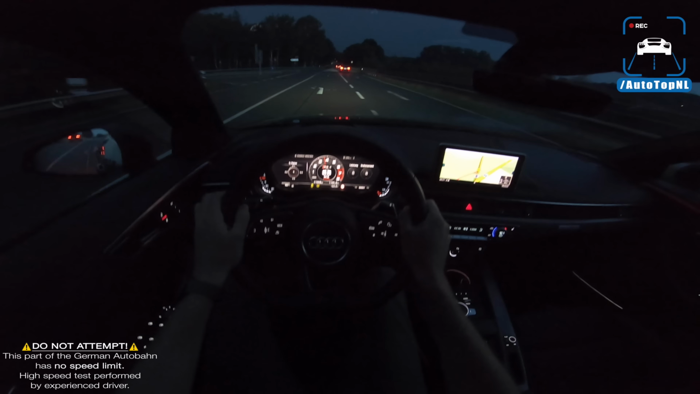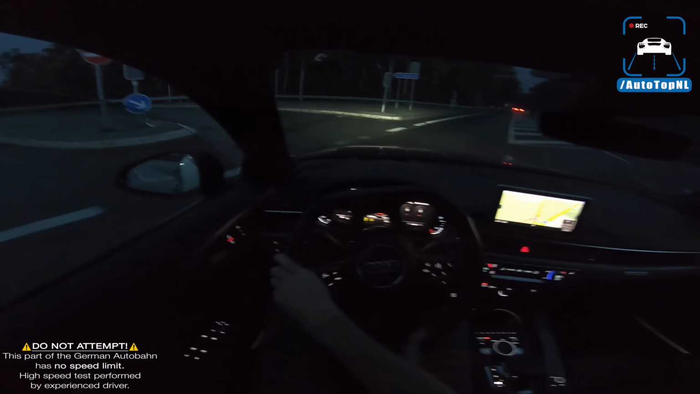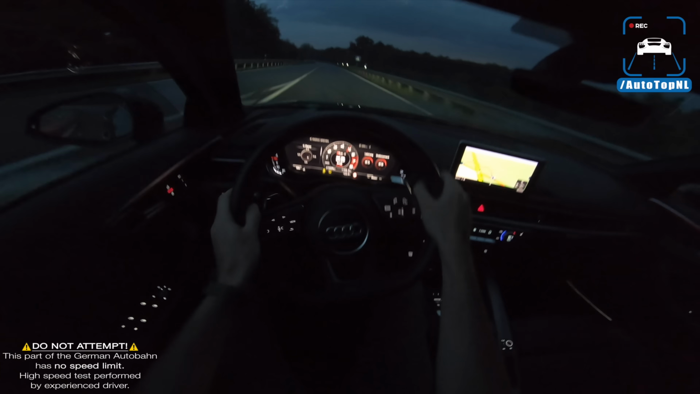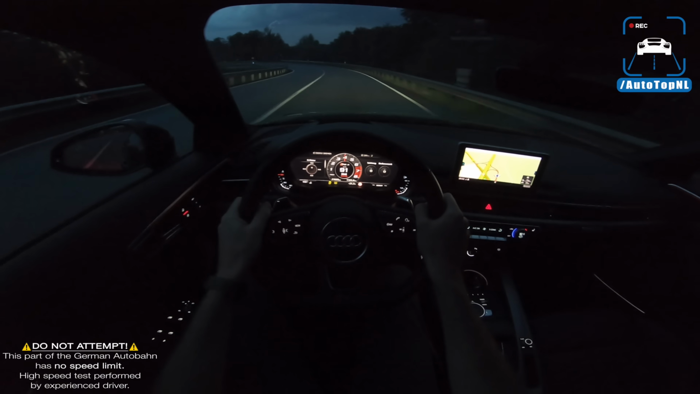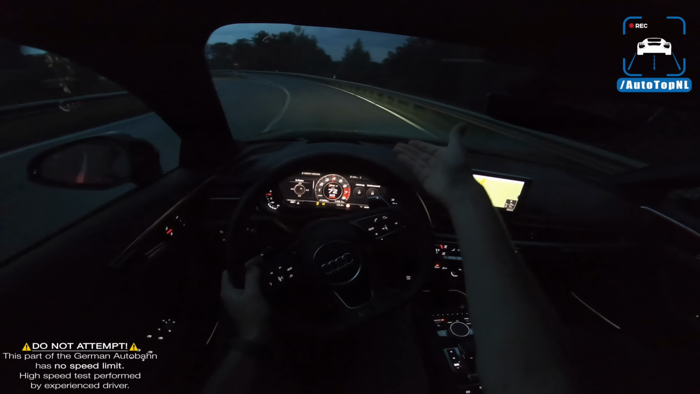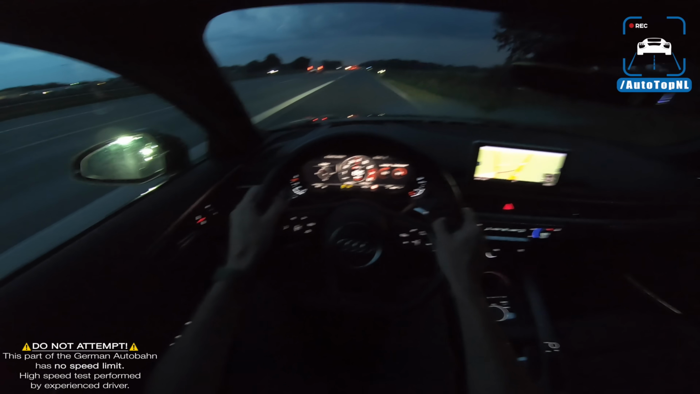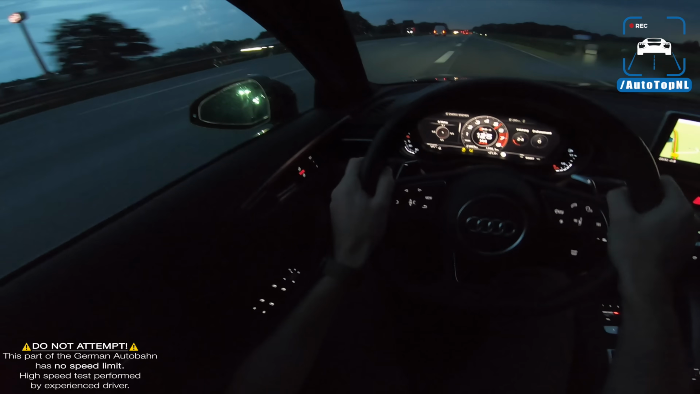Woo! So we've got some crackles on the upshifts as well. Wow, there's actually steam coming from the road surface because it's been super hot all day. Here we go.